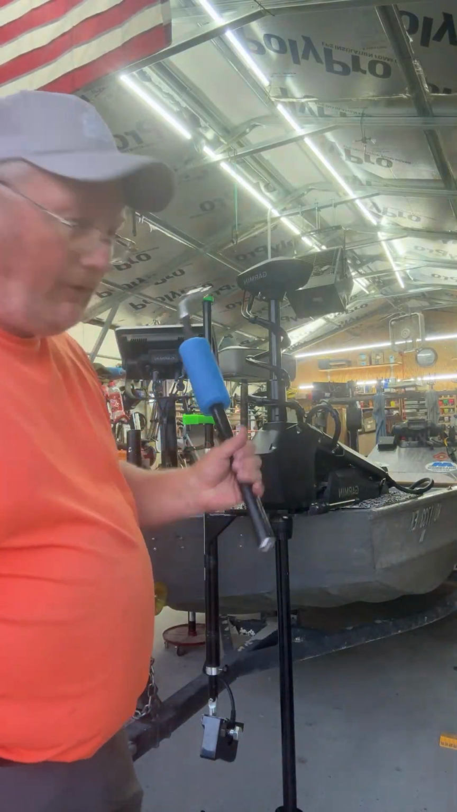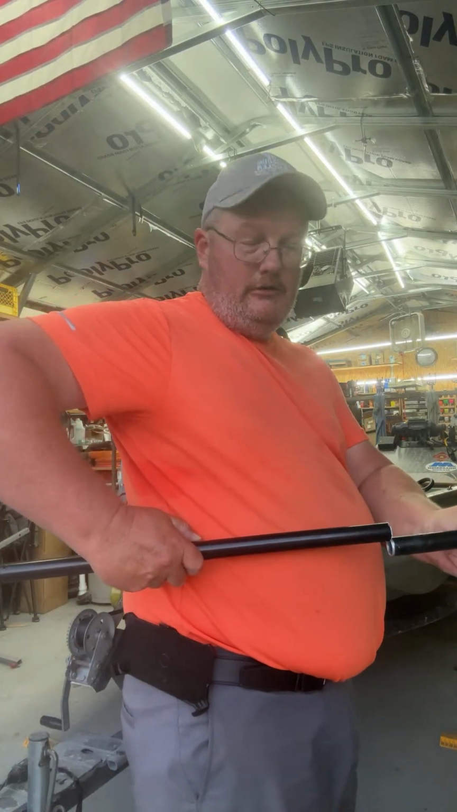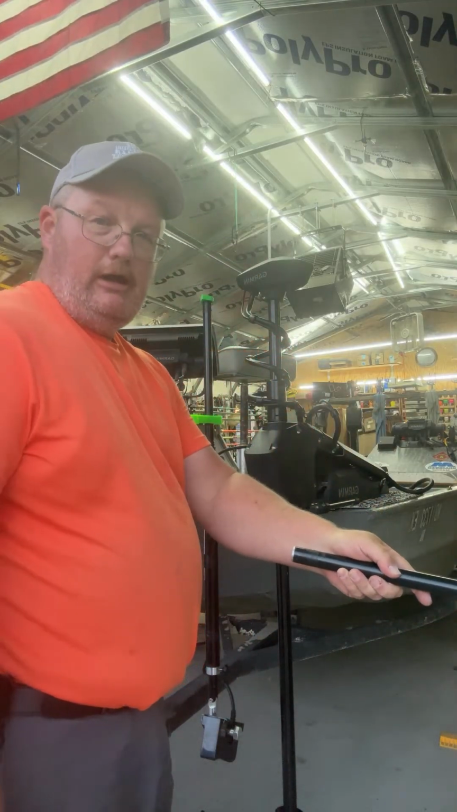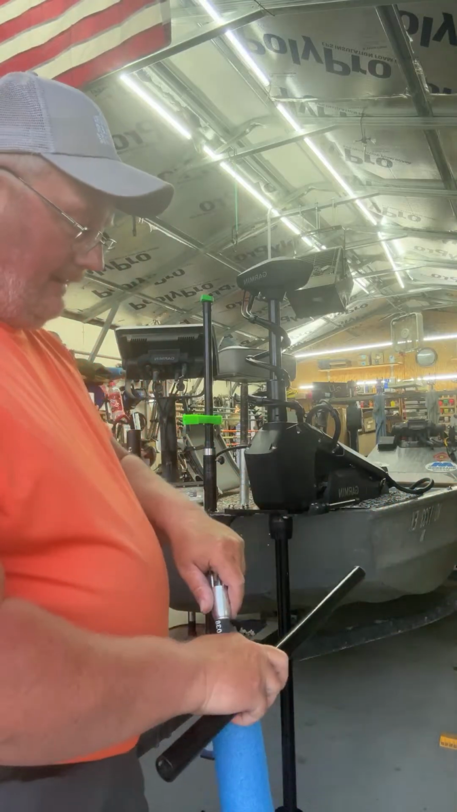But even sitting up there in my butt seat, the handle was all the way back here. So I had to cut it. And now it's about right here on me. And that's standing up leaning against my butt seat, my lean seat.